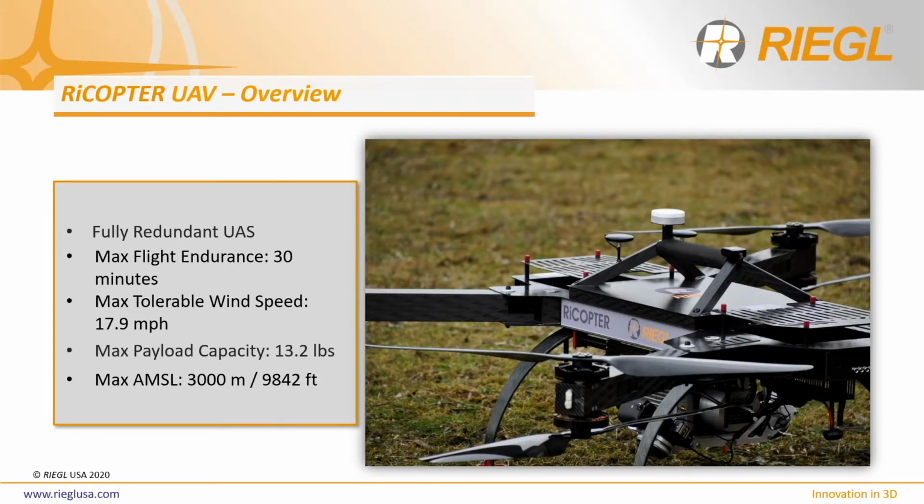The RiCOPTER is a RIEGL-designed UAS platform, which enables our users to have access to a complete UAS to LiDAR system turnkey solution, from mission planning to data acquisition to data processing. The RiCOPTER is a reliable, fully redundant UAS platform to include redundant flight motors, flight controllers, and flight controller antennas, ensuring that in the event of a mid-flight hardware issue, your pilot will be able to land the RiCOPTER safely, protecting your valuable LiDAR system.